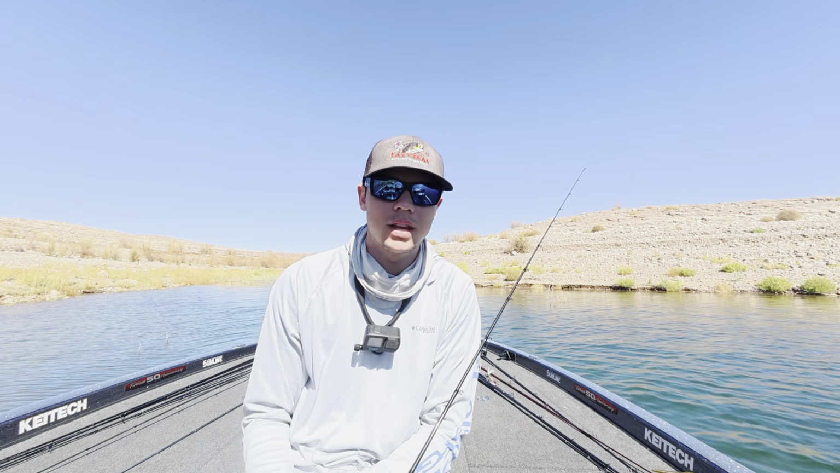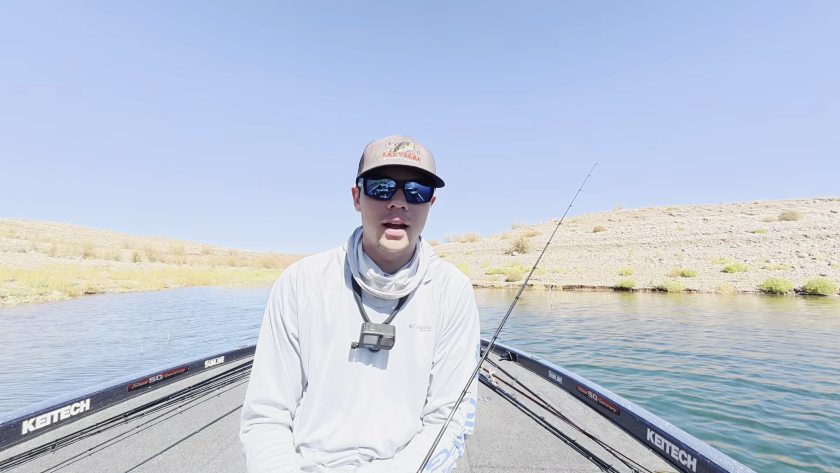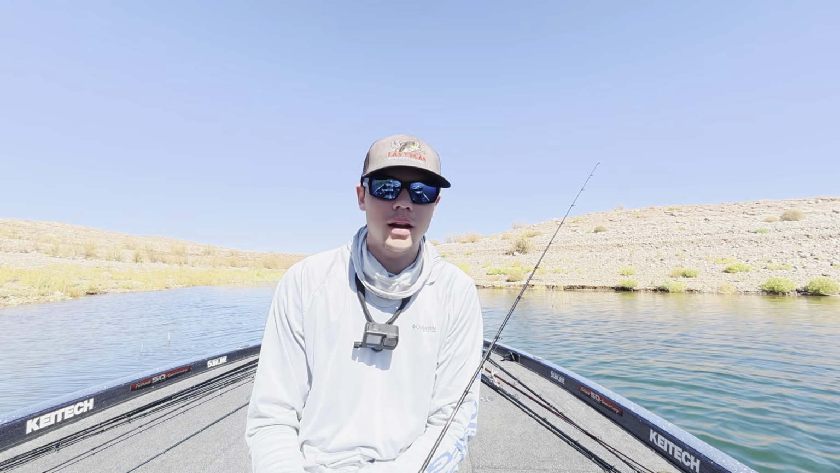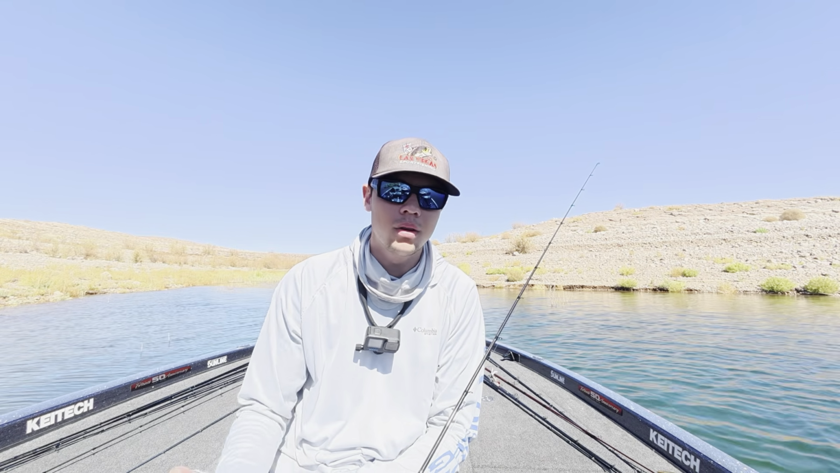I come back to the same little area or a piece of structure or wherever it was hanging out, and that fish is still there, and sometimes you can even catch it the next day, because those bigger fish, they're really territorial. And so since I saw a big one back here in this small little area, I knew it wasn't going to go anywhere.